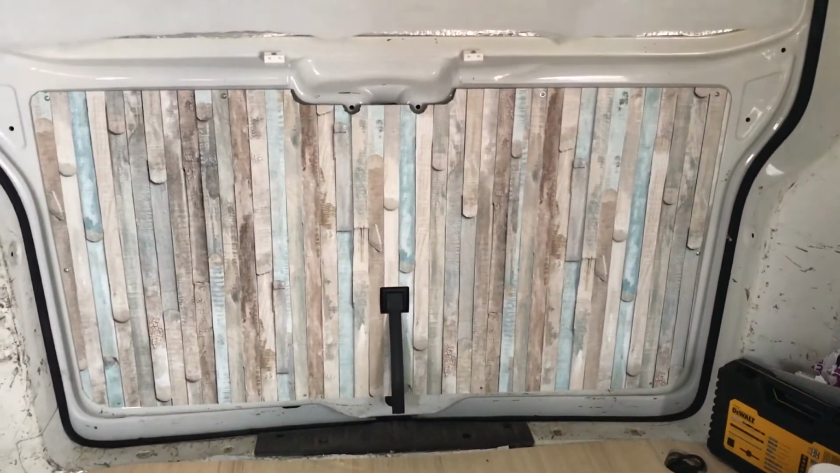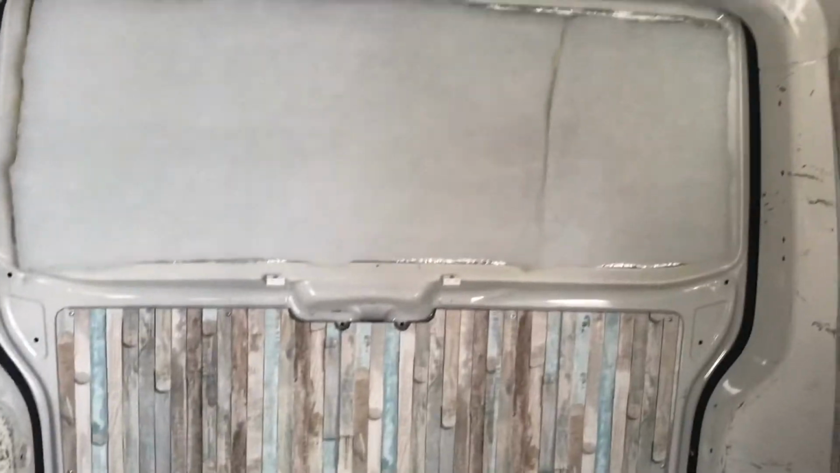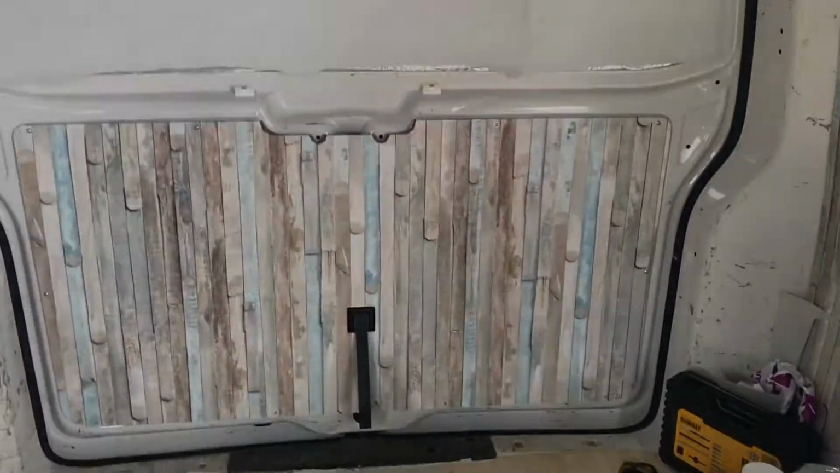So there's not a window in there, it's a solid tailgate, but it's going to cover up the insulation I've put in the back there. Look, so that's my panel that I just covered outside. So yeah, this is the wrong shape, so I'm going to have to take that back tomorrow and see if I can get one that's the right shape.